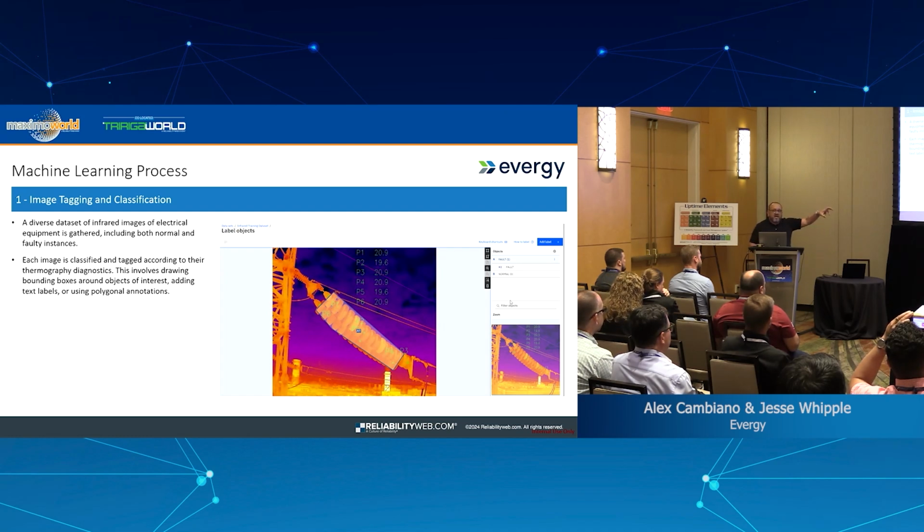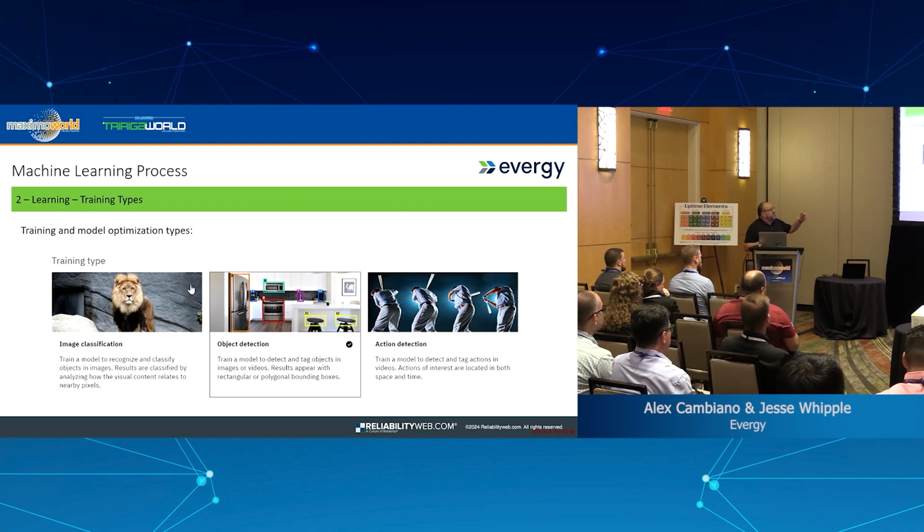That information is crucial because what the machine learning model will learn is exactly what you give it as primary information of what that image means, right?